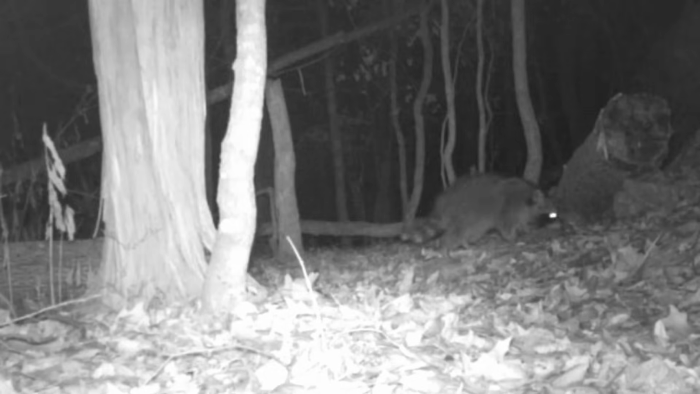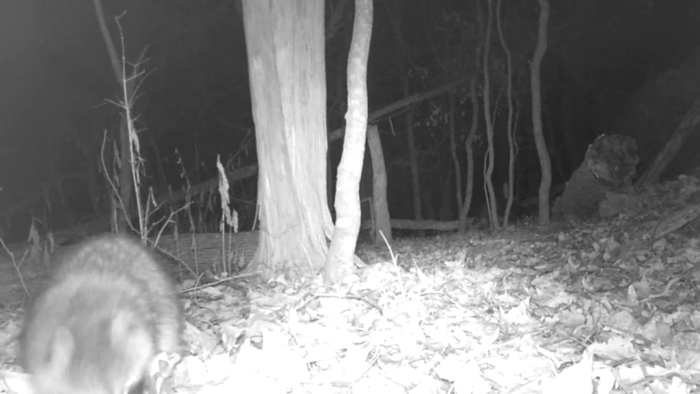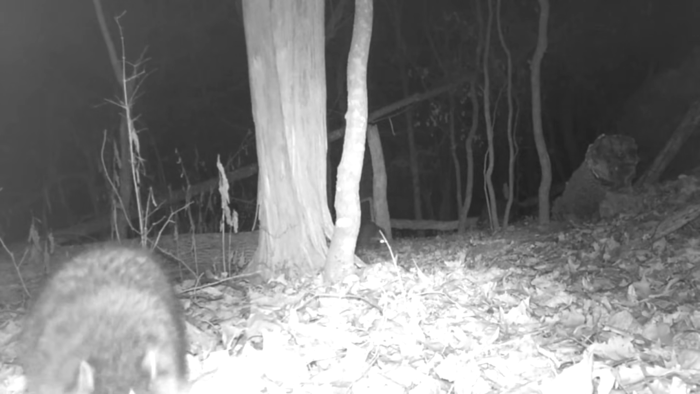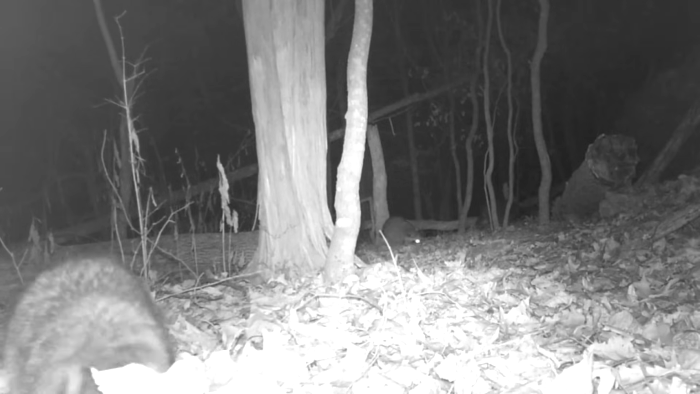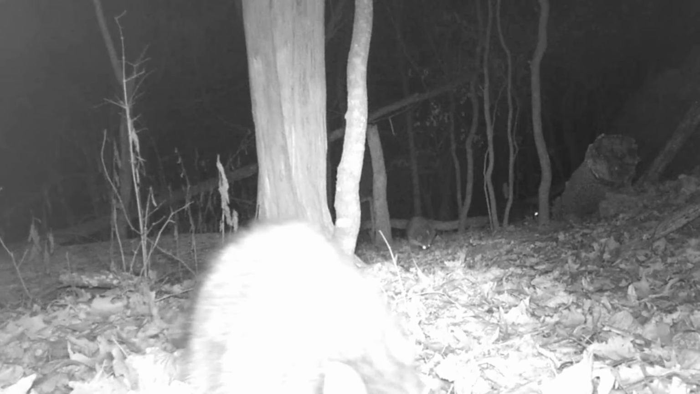The coons up on the ridge, we know where they're moving to. But they got to prowl in the leaves too. Looks like the whole family of them right here. See them back in the distance. Down at the pond, bucks is running around.